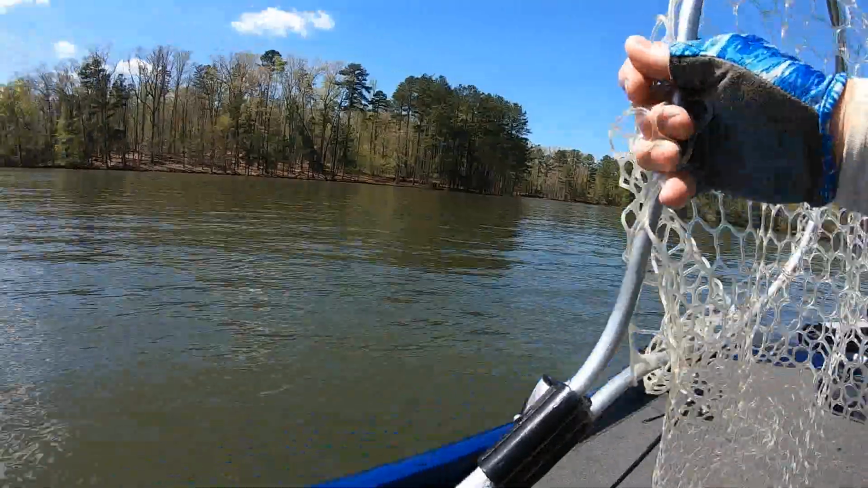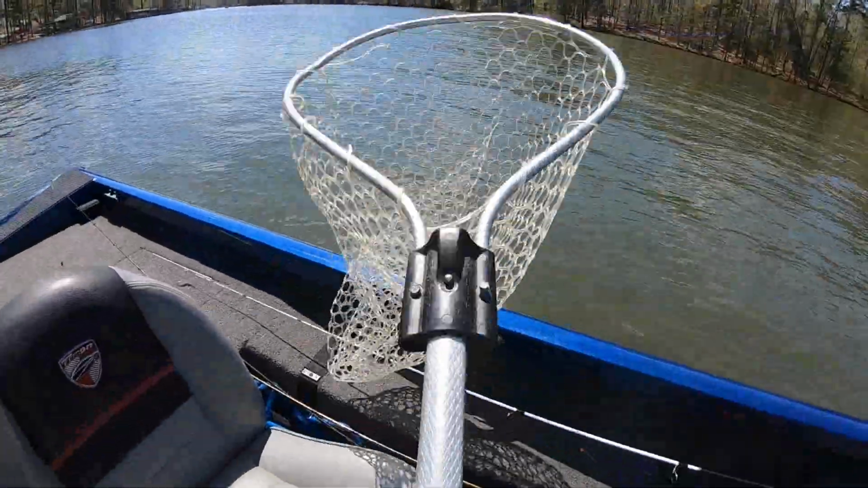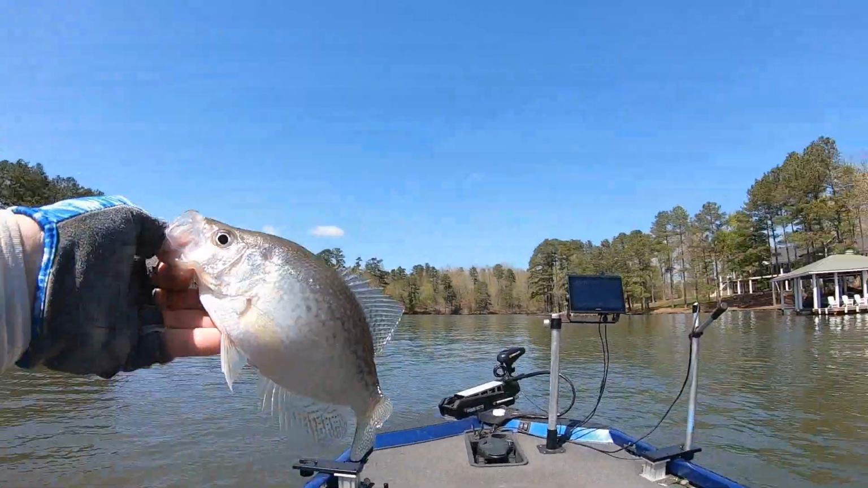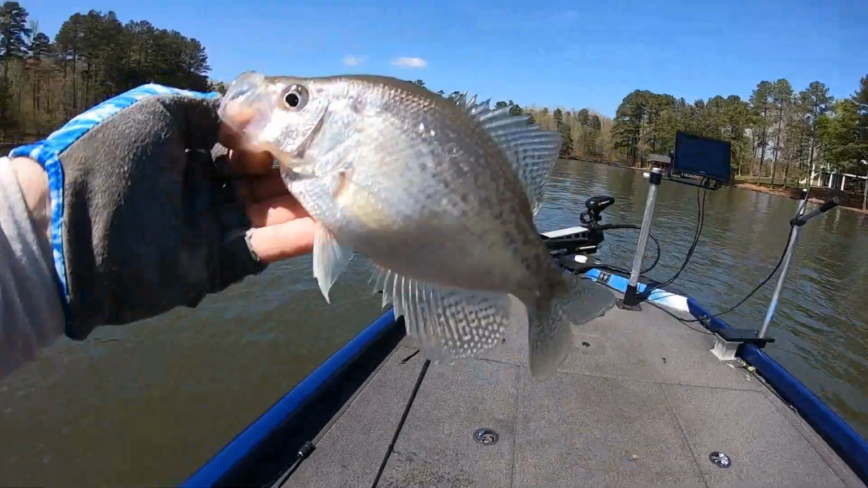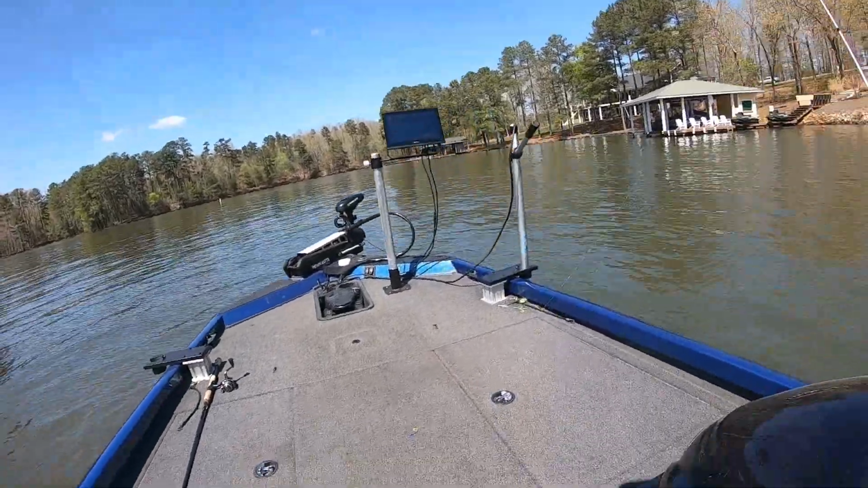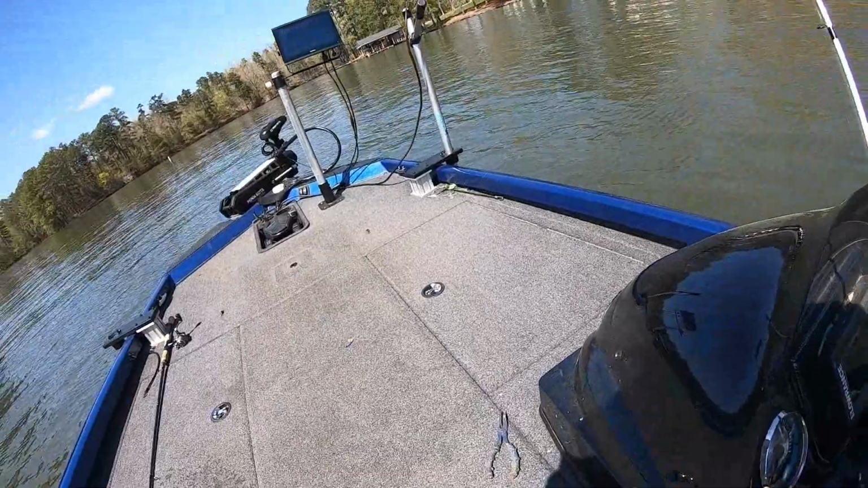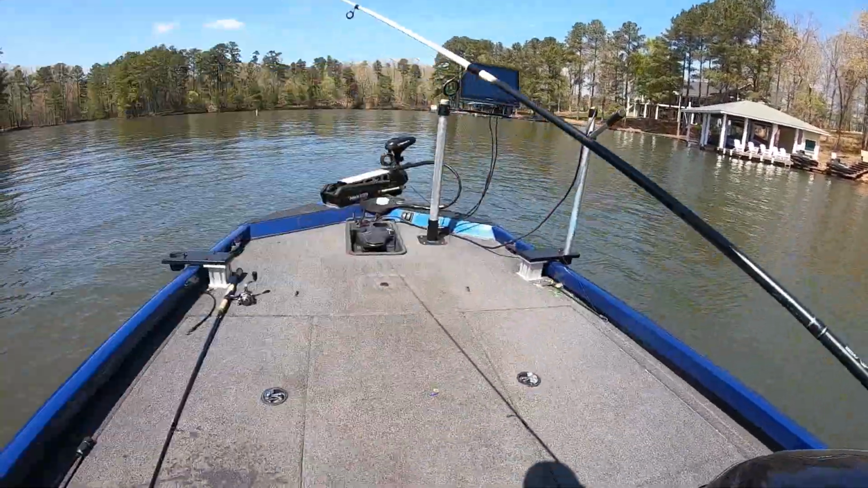All my local friends are saying, all the shallow. I went to the bait shop this morning, and two of the guys there are fishermen. Of course, they work there. He's probably about 10. I don't know if he'd make 10, but he's in that area. And they're like, all the bass and crappie are shallow. I said, yeah, a lot of them are shallow. All the bass are shallow.